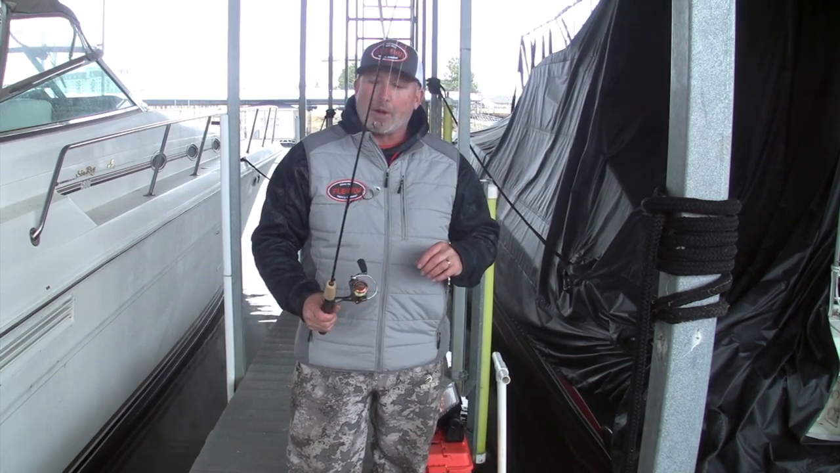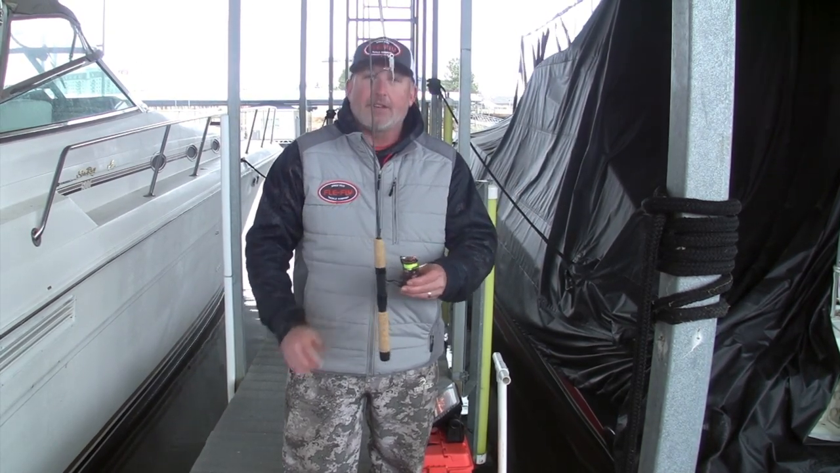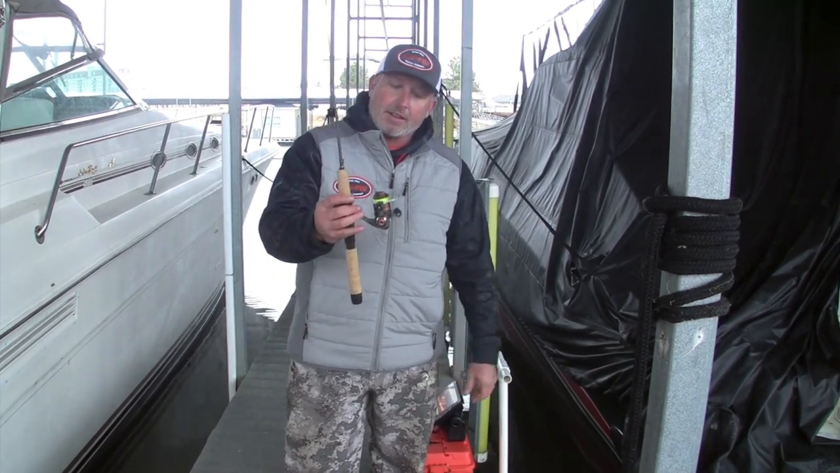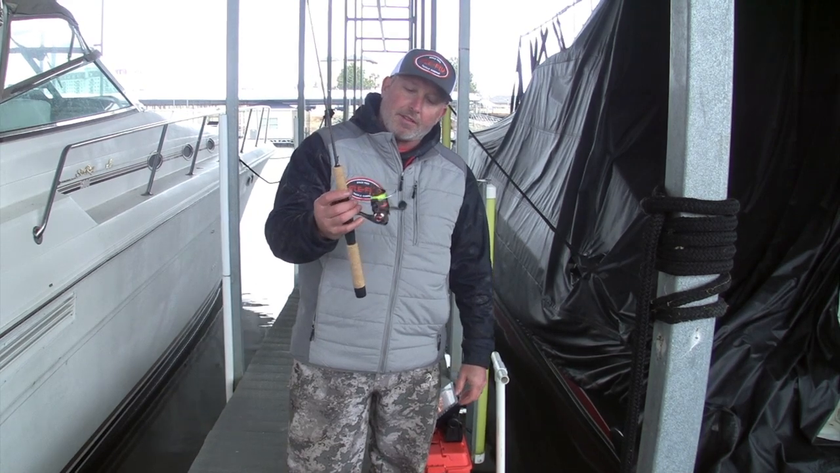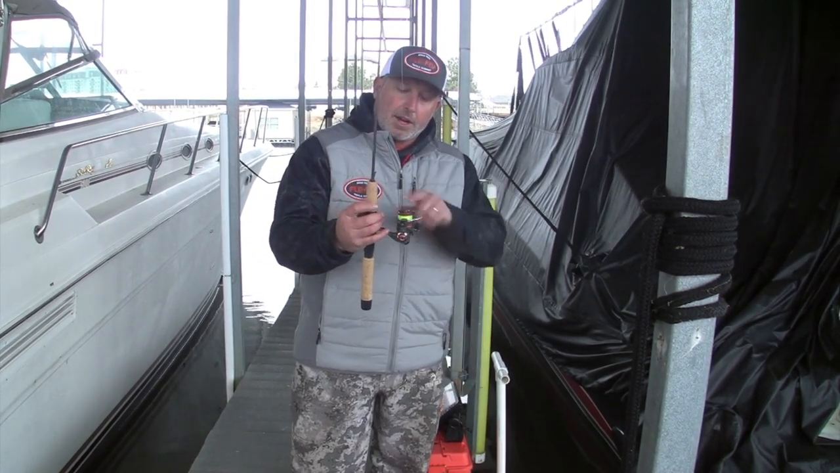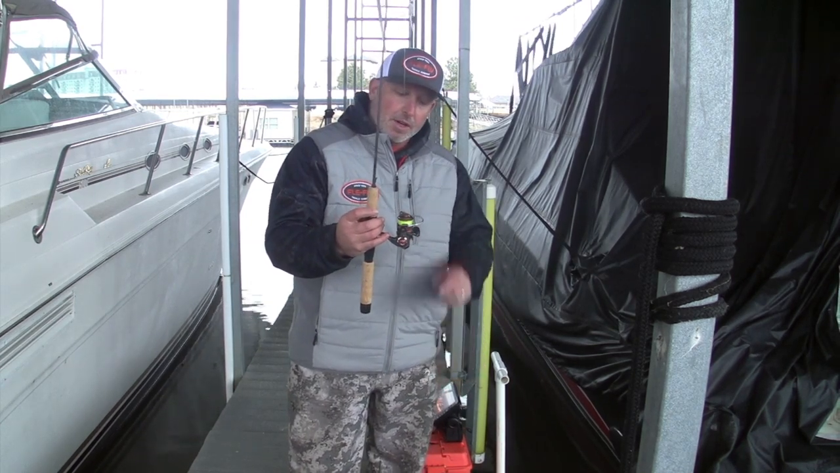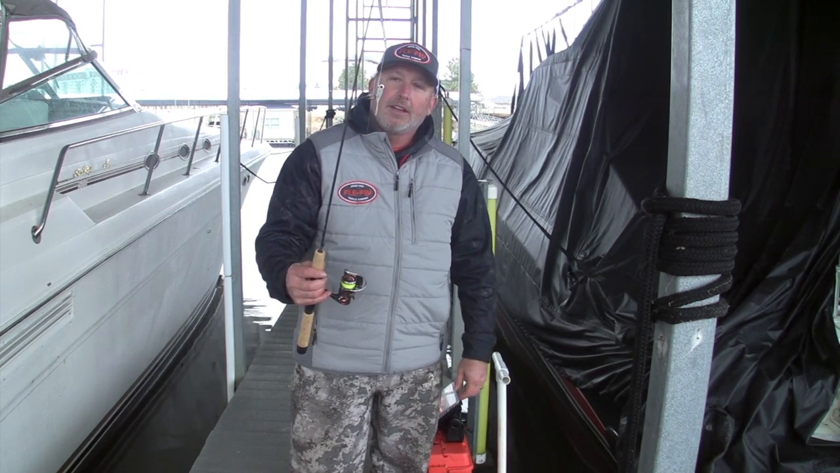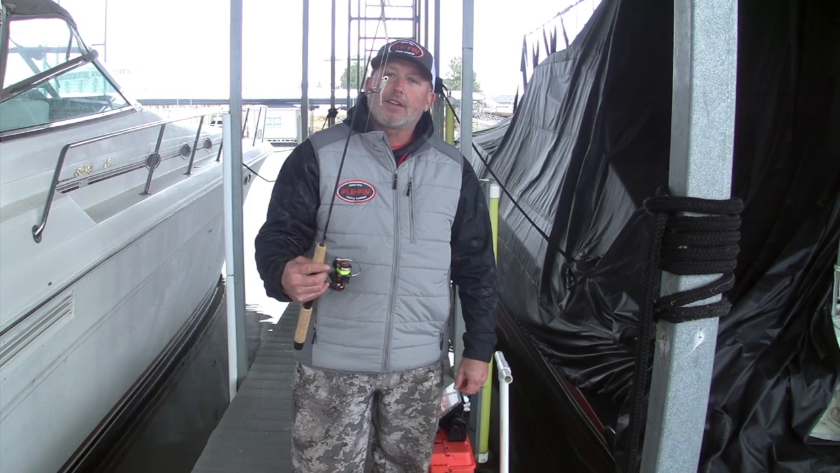Worked really hard on the brand new 4'6" Fle Fly graphite classic spinning rod. I've got that paired with a nice brand new little SR10 Fle Fly reel. This is some of the monofilament that comes with it. I might end up changing to an orange, but I'm trying this mono out right now, and I've got that paired with a 2.5-inch monkey milk kicker and a 1/16 ounce big eye head.